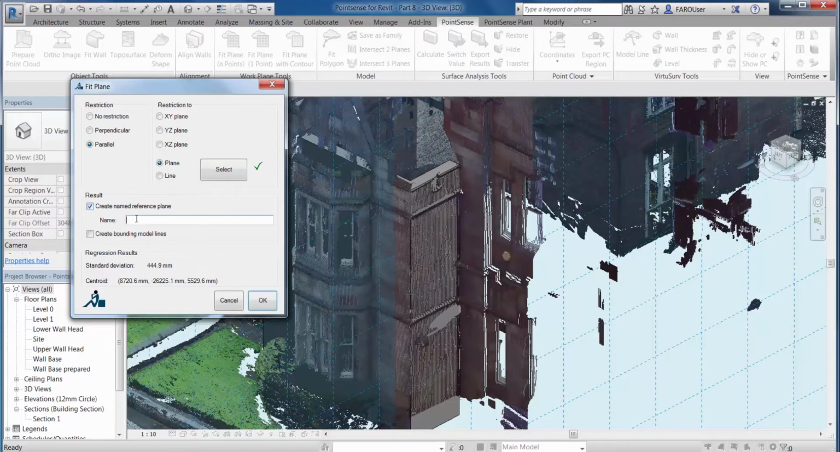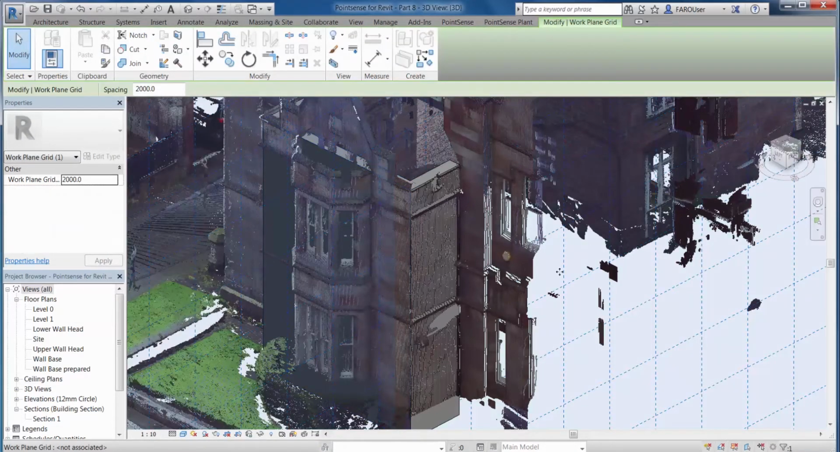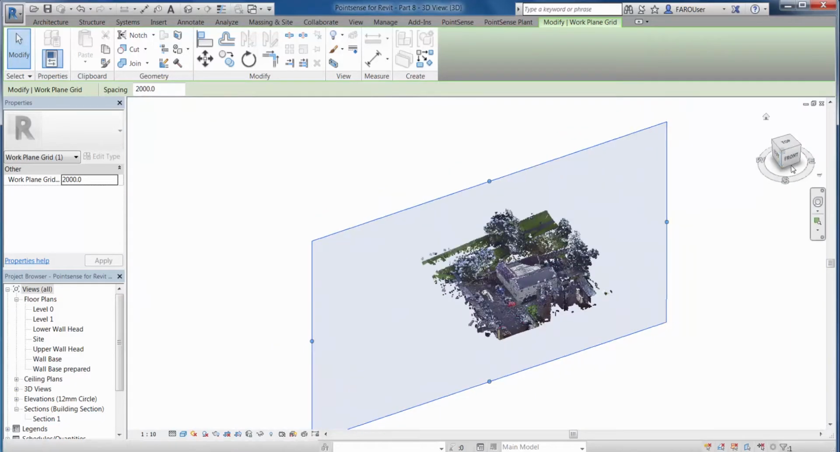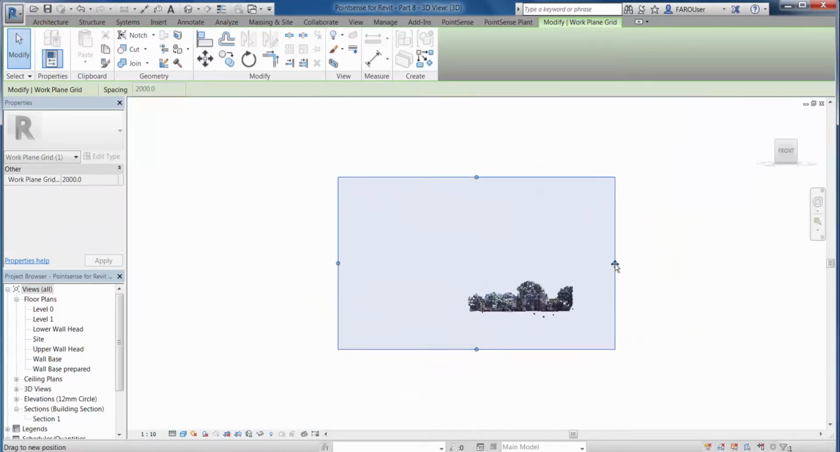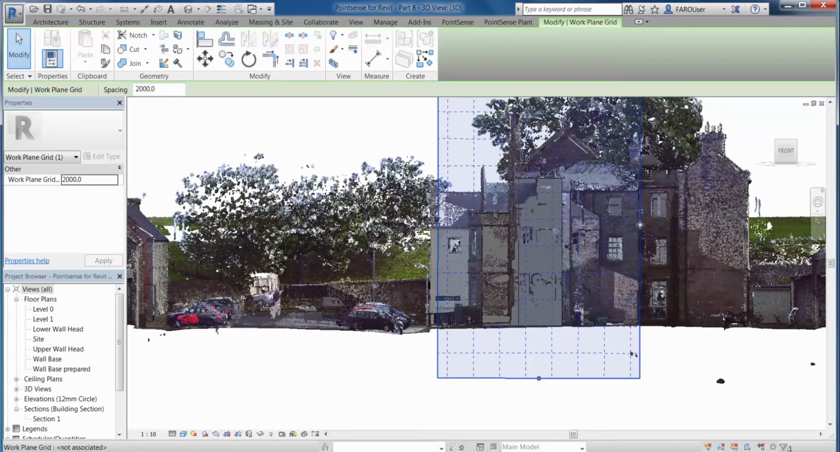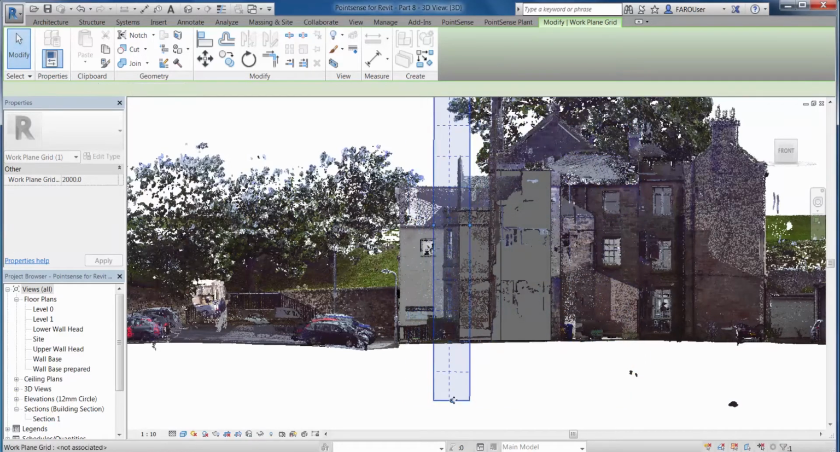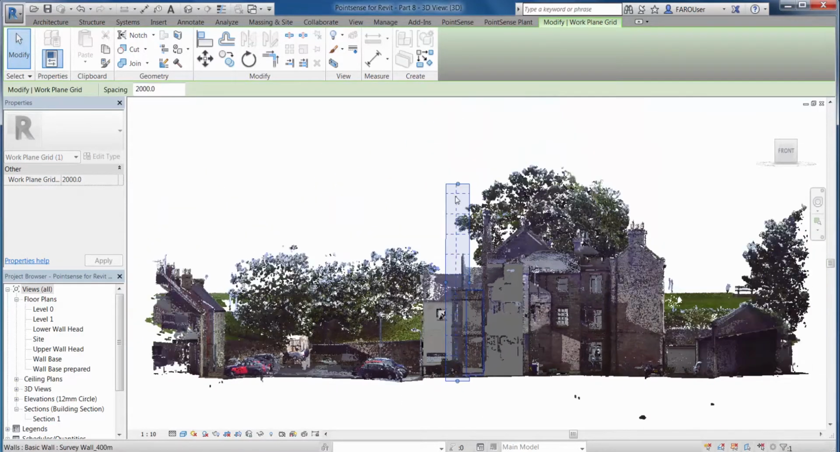We can then give this plane a name, so we can just call this wall sweep plane, and we're then just going to click OK. I'm just going to zoom out now, and minimize the size of this plane, because it's obviously expanded to the size of our original point cloud, and just drag it down until it's just surrounding the area that I want to model this profile. So let's bring this down here now, and we can just minimize that there.